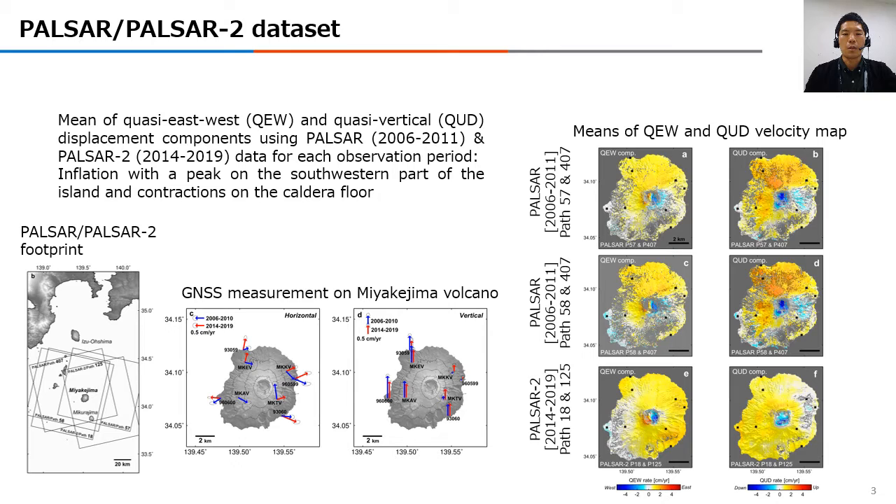GNSS data have reported continuous inflation of the whole region of the island with a peak on the southwestern part of the island. And we investigate the quasi-east-west and the quasi-vertical displacement components using PALSAR data in 2006 to 2011 and the PALSAR-2 data in 2014 to 2019. The spatial characteristics of displacement in each component are almost consistent with the continuous GNSS data except for the caldera floor. And we can find the caldera contraction with subsidence on the south and the caldera floor in both PALSAR and PALSAR-2 data.